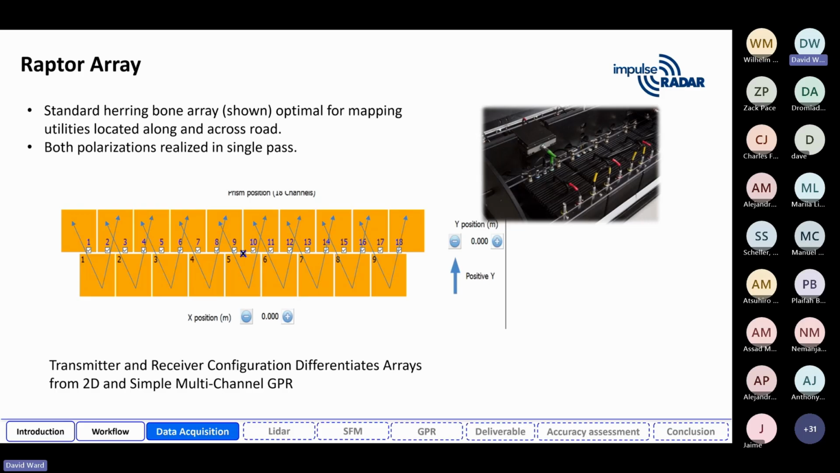Then typically you want to go both directions with an antenna to verify that it's not just a point diffractor and that it's an actual linear object, a utility. We don't have to do that. We can run the Raptor straight down the road or a parking lot or whatever. It's like running 18 systems at the same time, though it really isn't, because we're doing both polarizations. So it's basically a dense array.